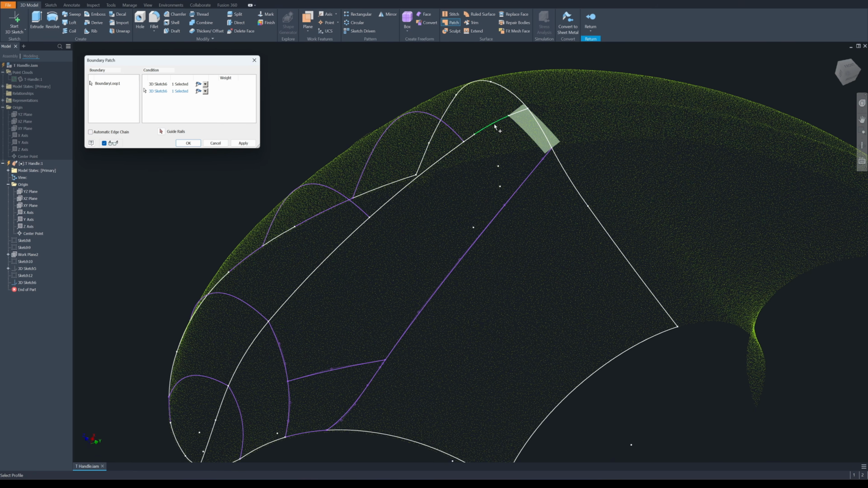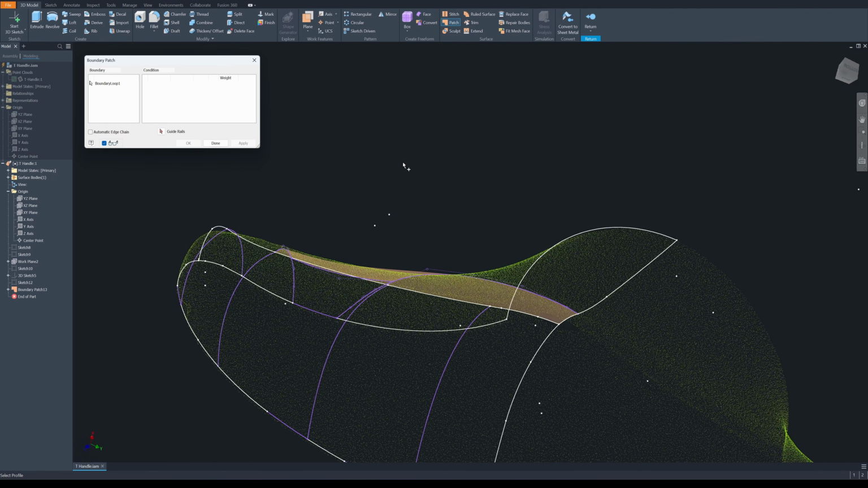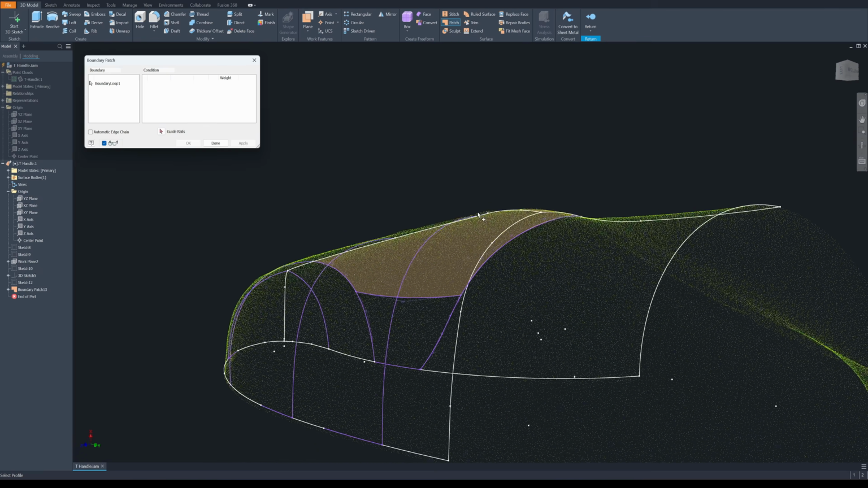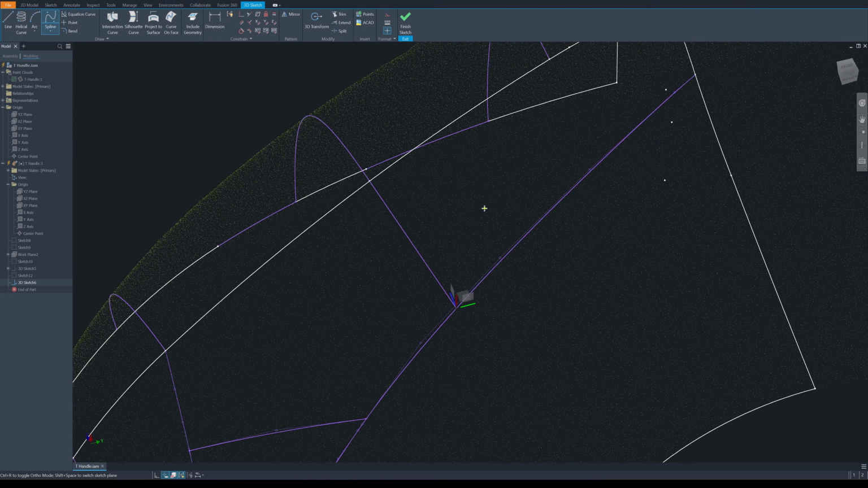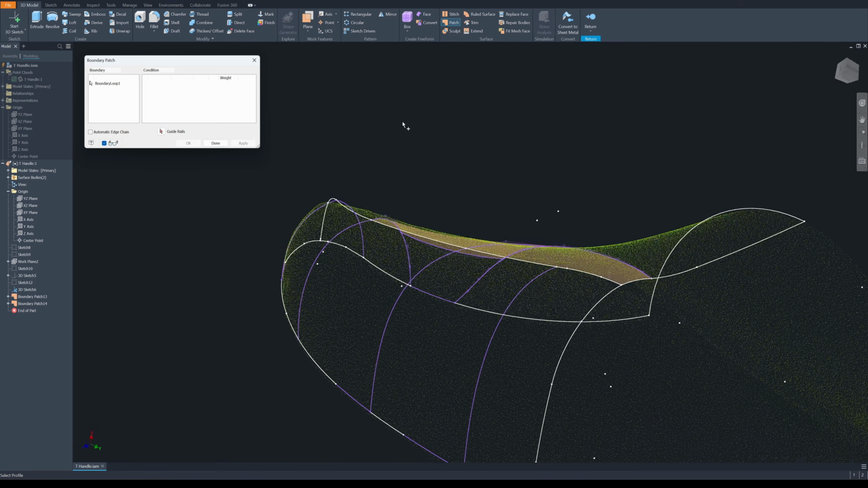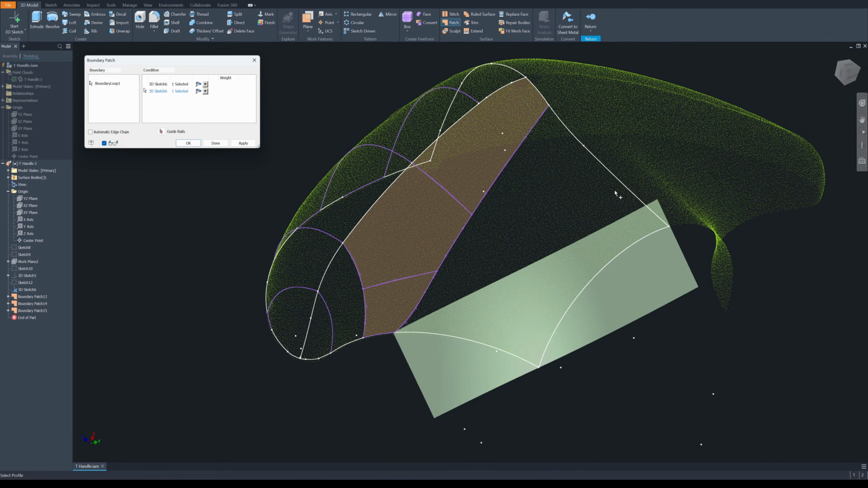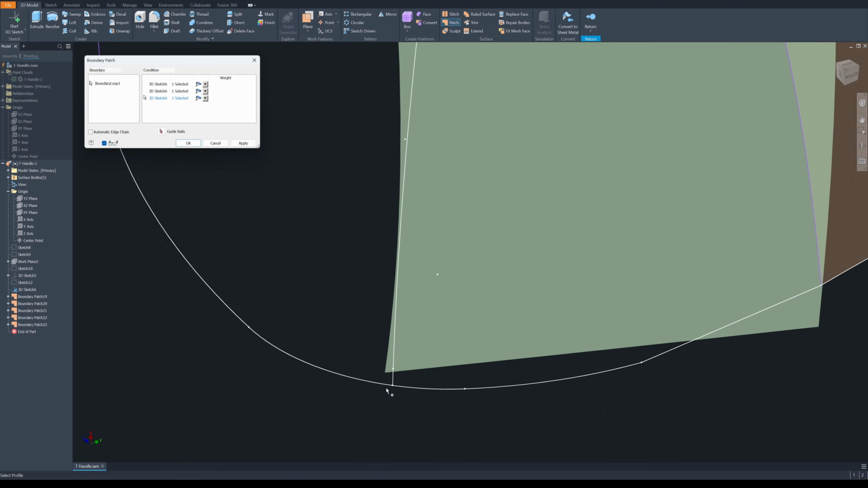Then I will repatch the surface and check the alignment again. I can still see a slight gap over the point cloud, so I will add another curve in this area. Then I will continue patching the rest of the surface. Always check the alignment before moving to the next patch. It's much easier to adjust the curves at this stage.